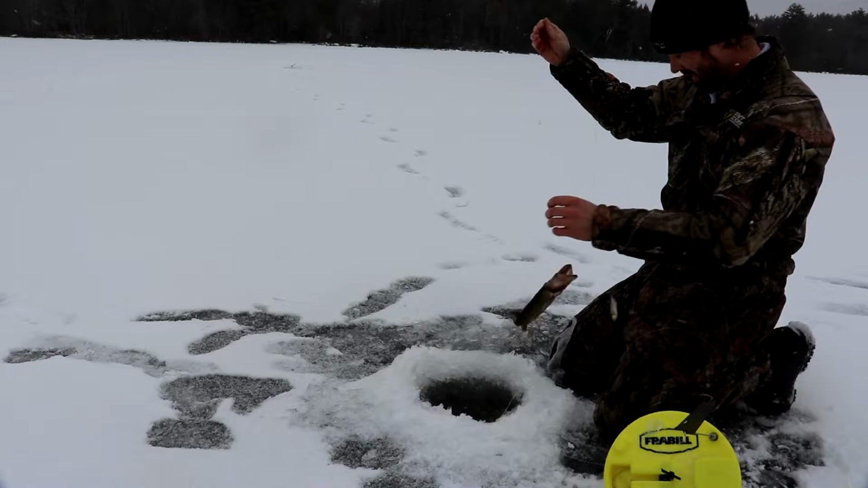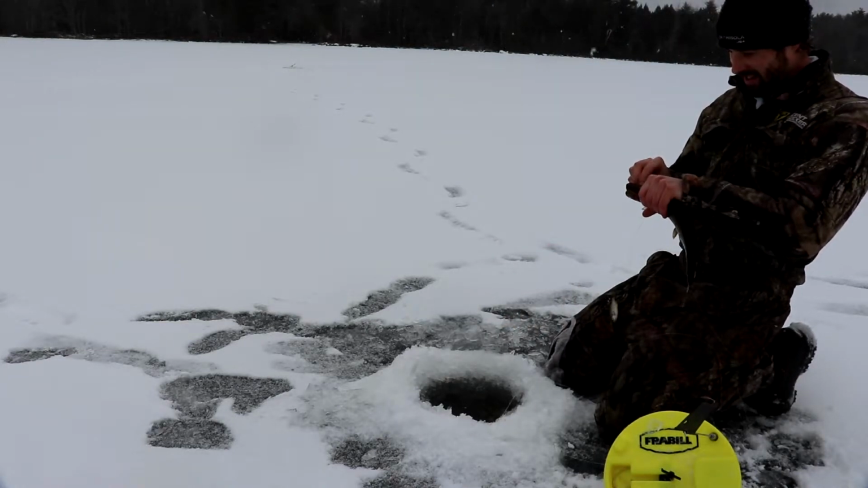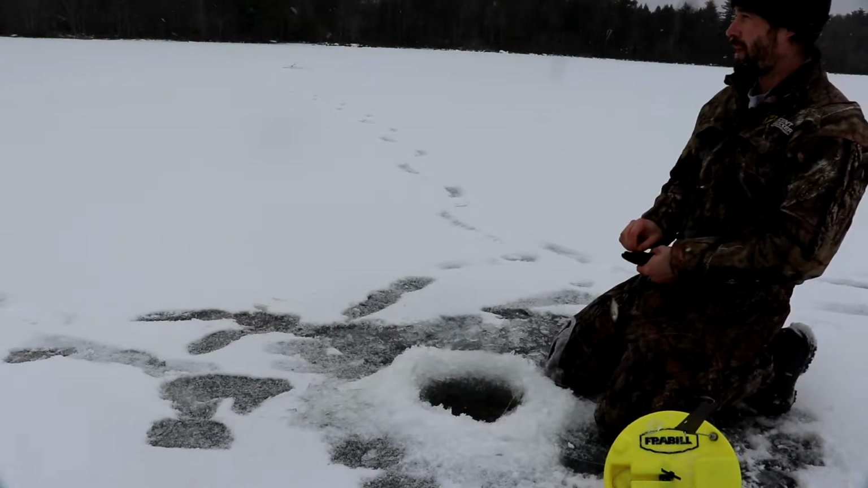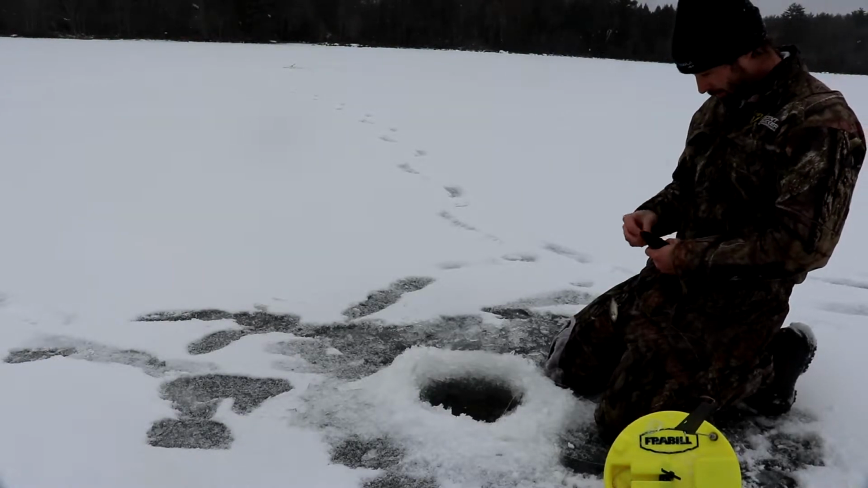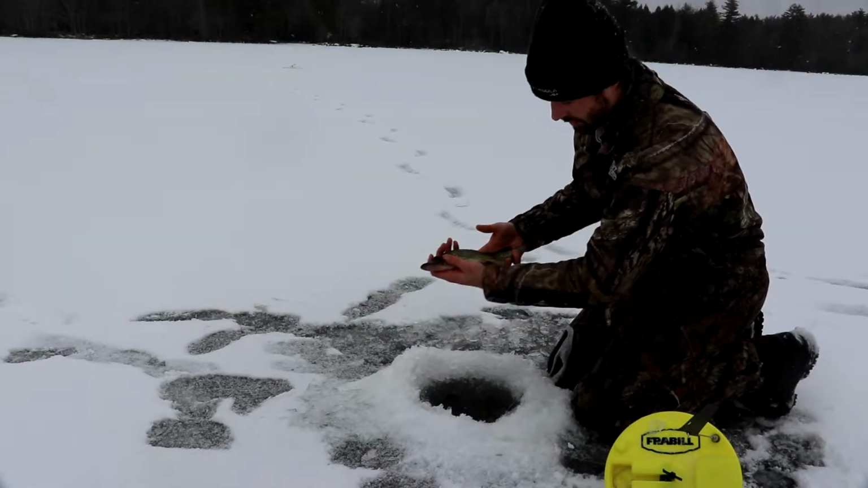That is what I thought was eating my stuff. Little baby pickerel. All right, so first fish for me today, just a tiny little pickerel.